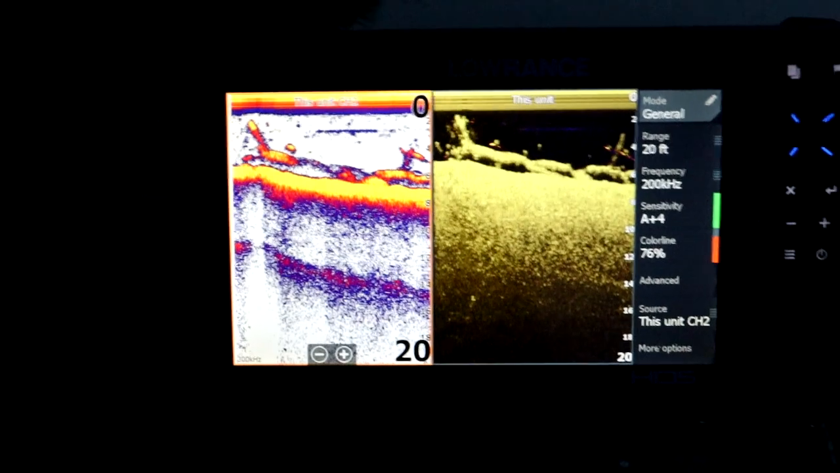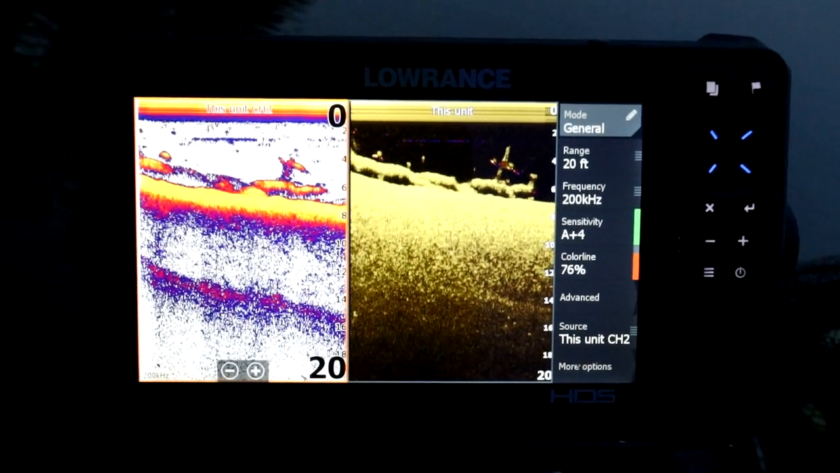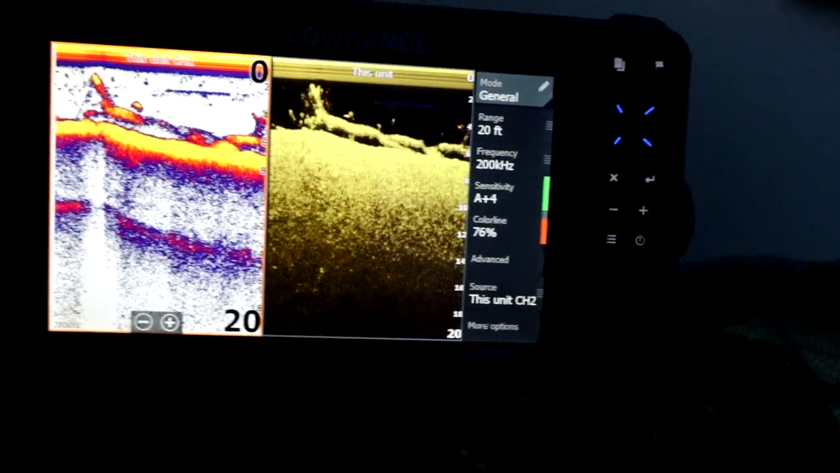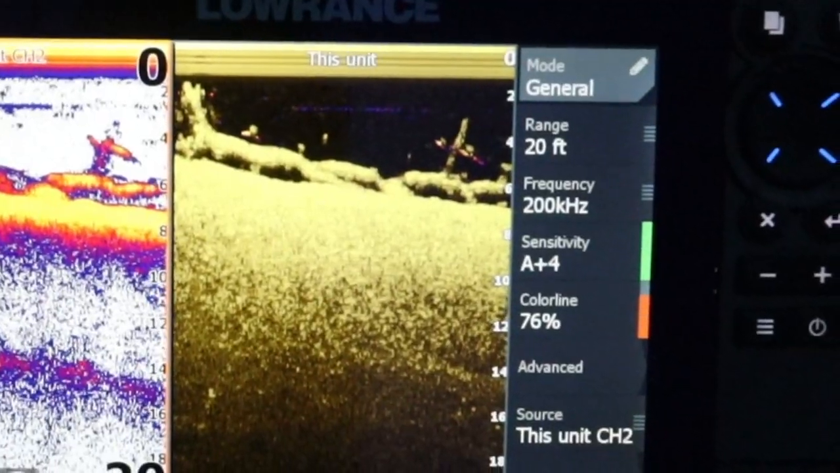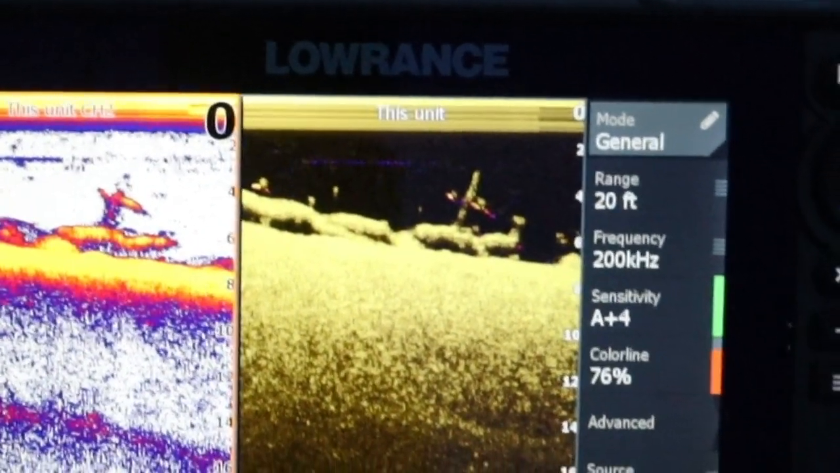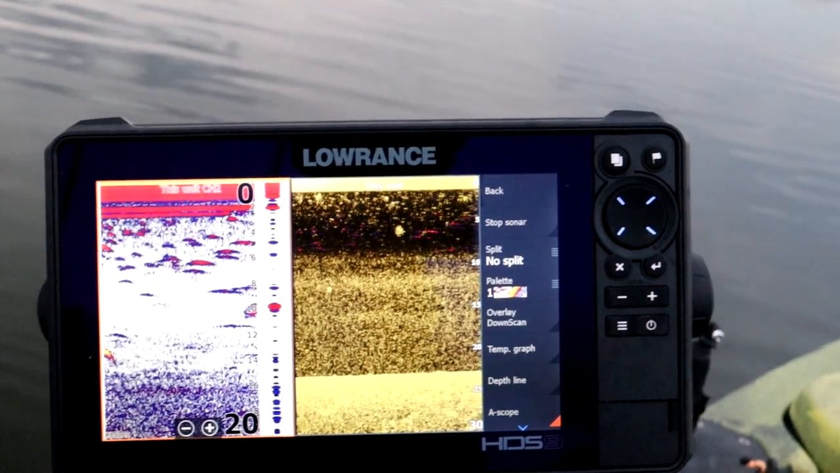So on your down imaging, it may be plain as day that there's a tree there, and yes, there's one or two fish, or maybe there's no fish at all, but you're going to be able to actually take that information and run those two pieces of technology side by side to determine what it is that you're looking at. Now on down imaging, the fish are not going to show up as arches. They're going to show up as more of a circular shape, and there's a couple fish right there on down imaging, so that's kind of what you're looking for. You're going to be able to see those bait balls are going to show up really well on down imaging as well.